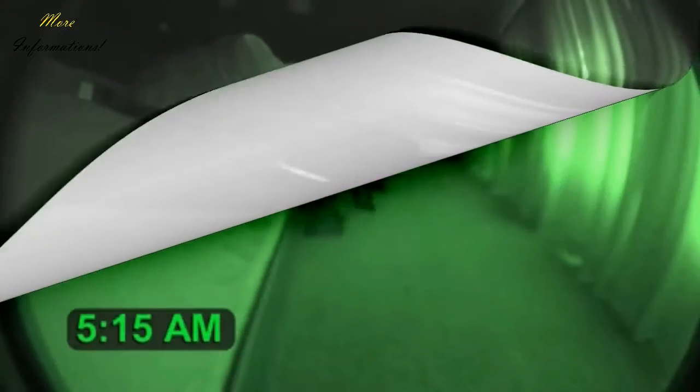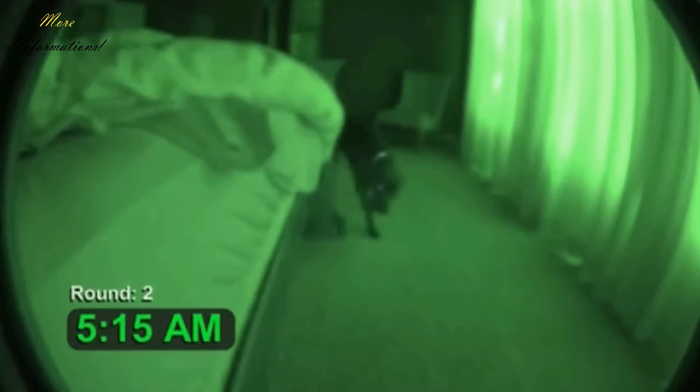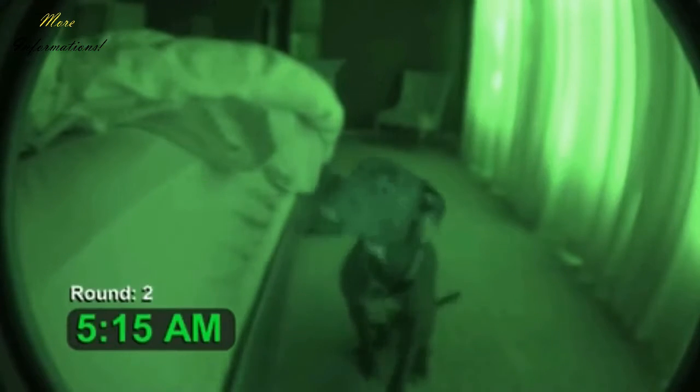Her heart full of mercy, Gray obliged. That's right, this dog alarm clock comes with a snooze button. Round 2 commenced 18 minutes later. Gray moseyed around the corner, just as she'd done not long before. She sat down, once again, right beside the bed, and started making her grumbling, whining noise.